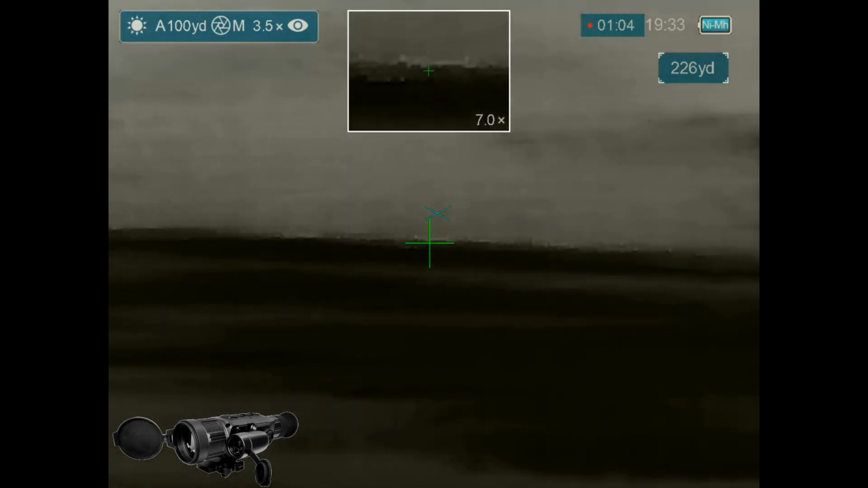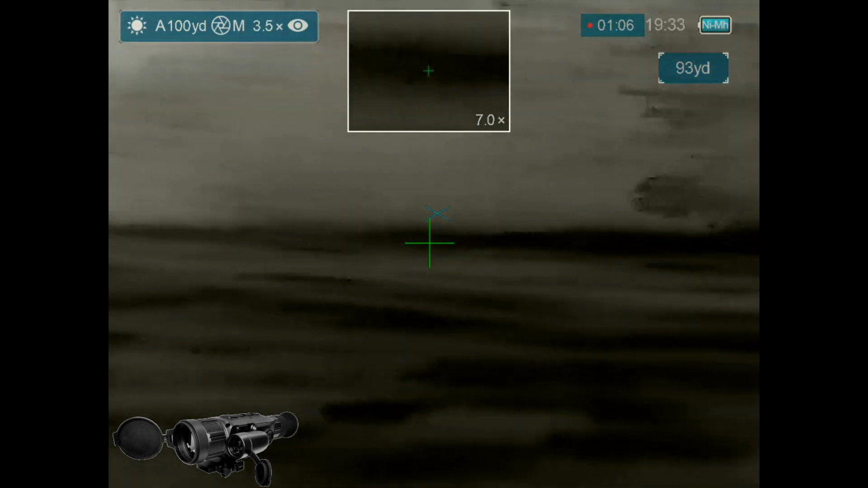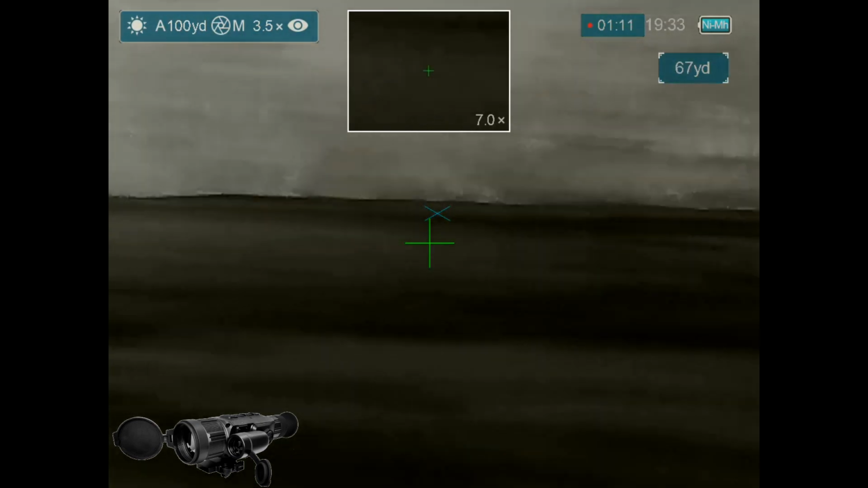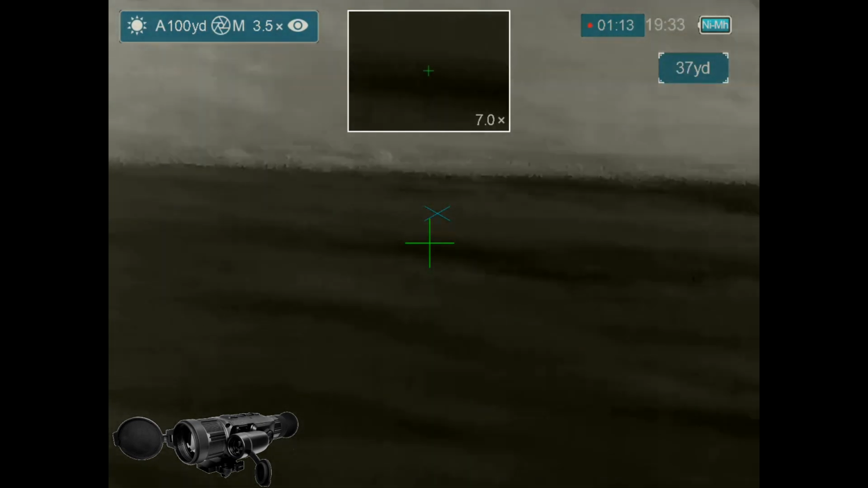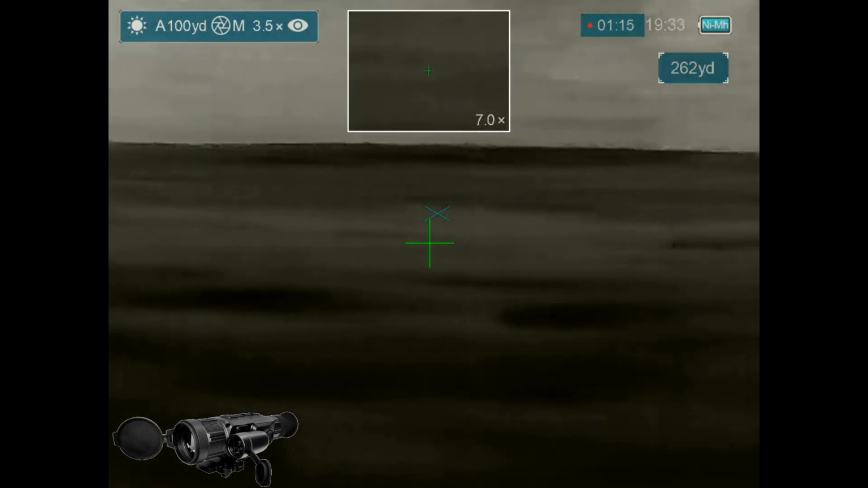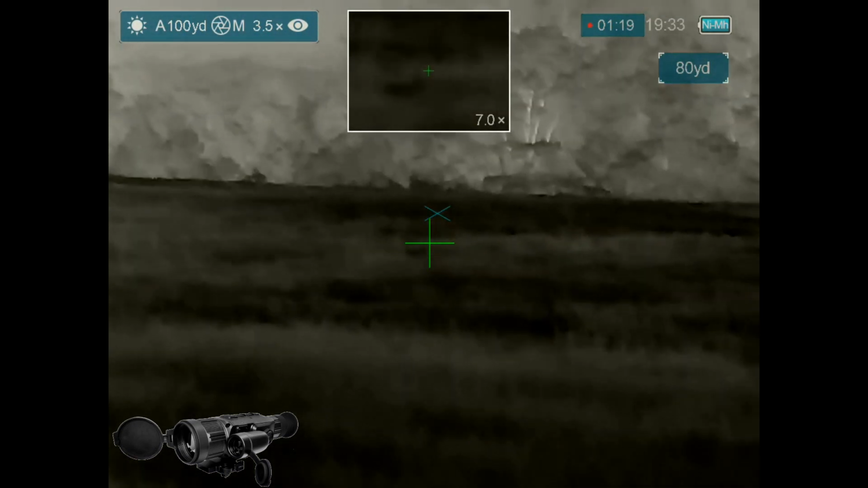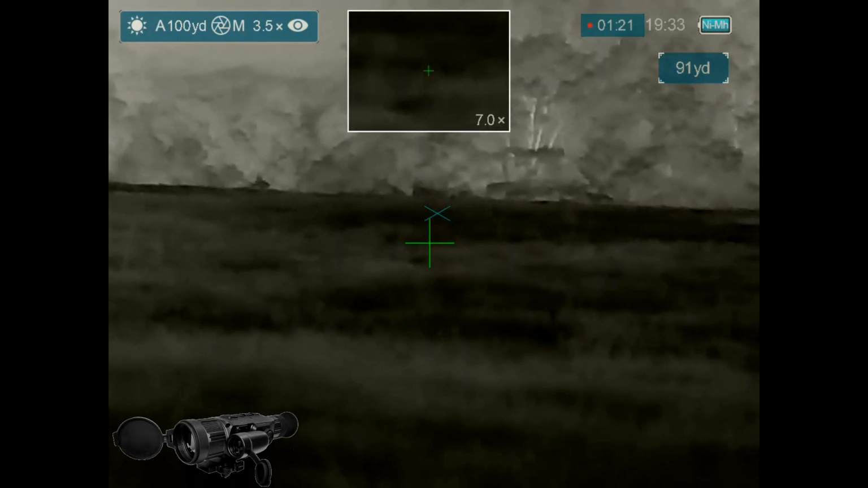And everything else has just absolutely disappeared on me. I know I have a bunch of hogs down, but I can't see a single one of them. And I've got lightning flashing above me as I start my search. I ended up searching for these hogs for about an hour before giving up.